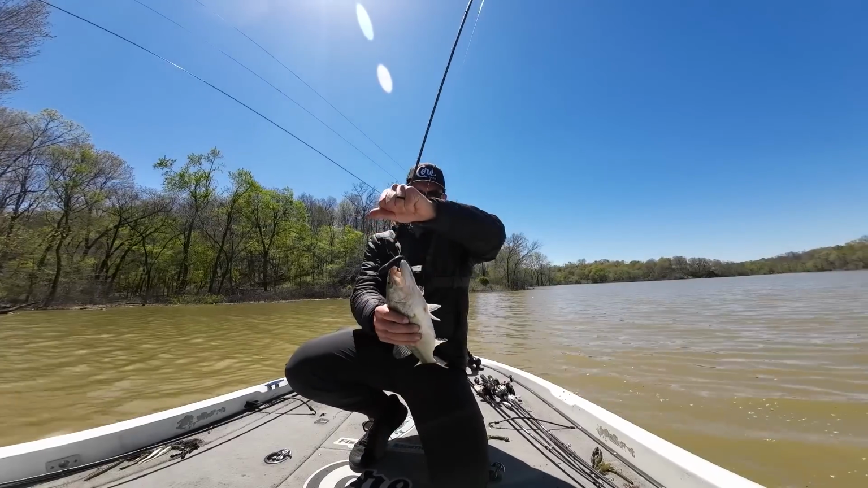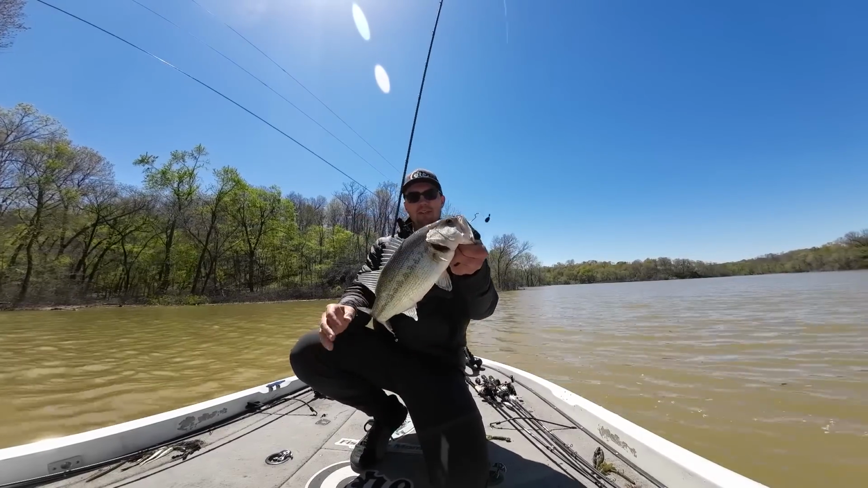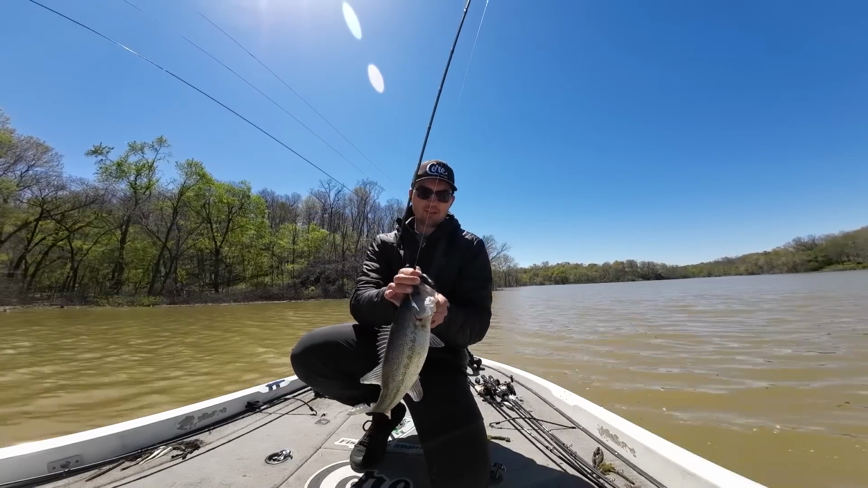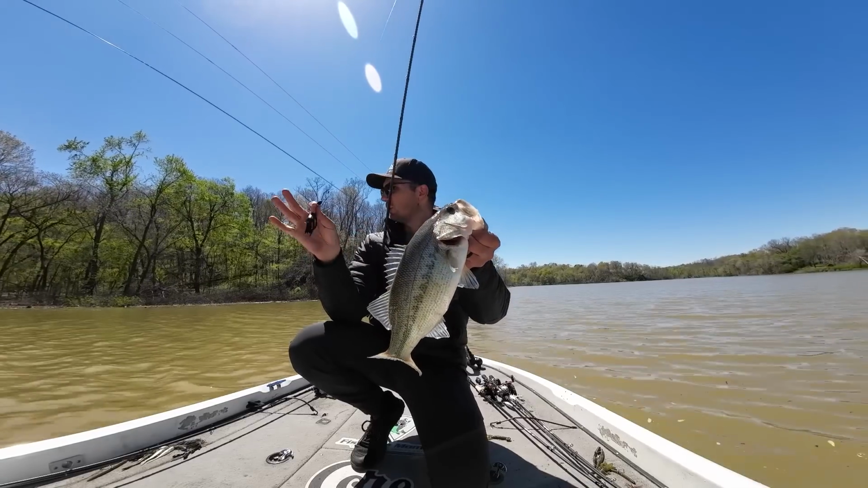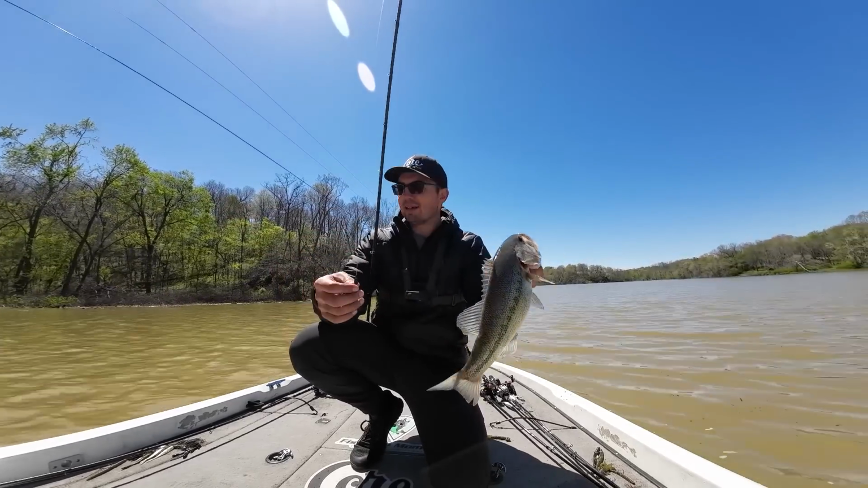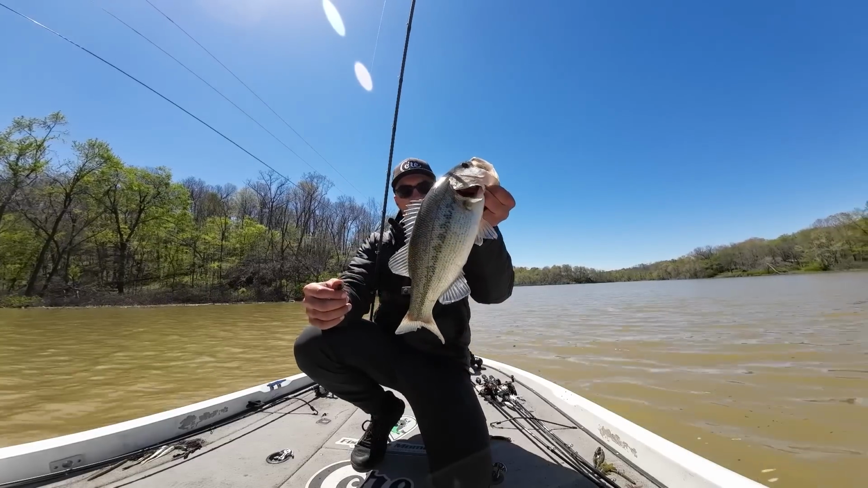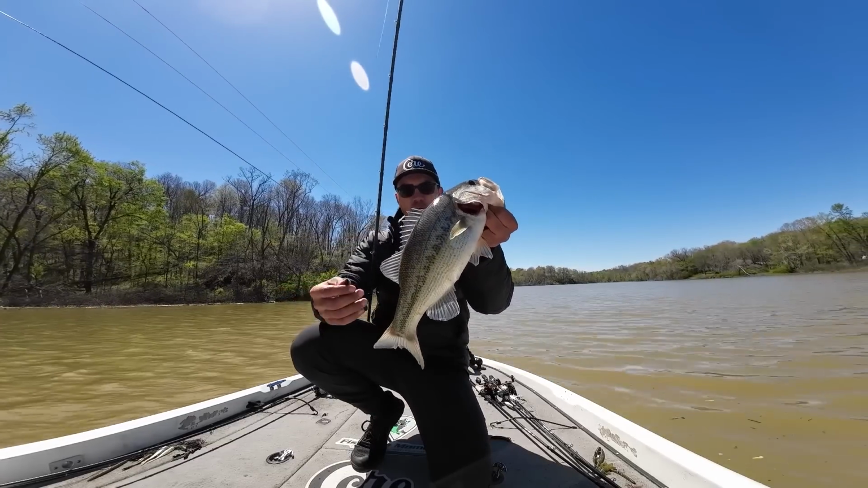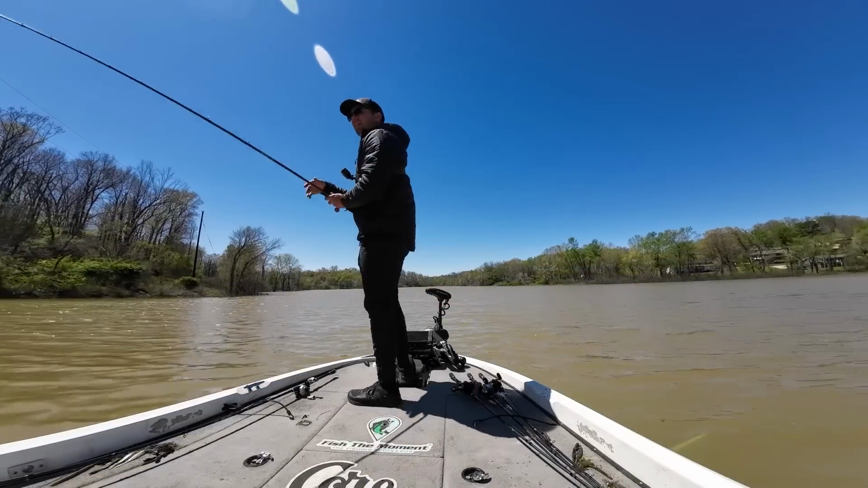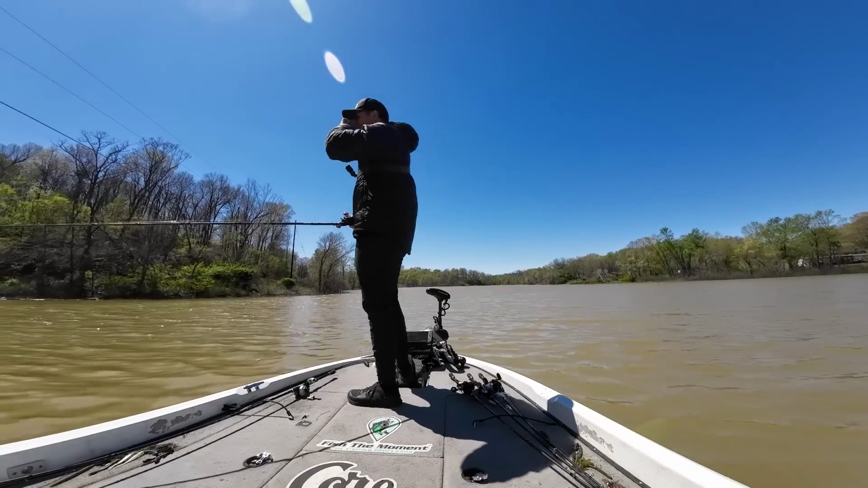Made my way up the lake, or actually down the lake a little bit, and was trying to find some fish further back in these creeks, and I wanted to stop on a nice rock transition I saw here. Fish that tube down the rock transition. I can get to the bank. It's not super flooded, and that fish was right on that transition, right where he should be. Beautiful fish. Love cracking him on the tube. And that fish was right on this rock transition.